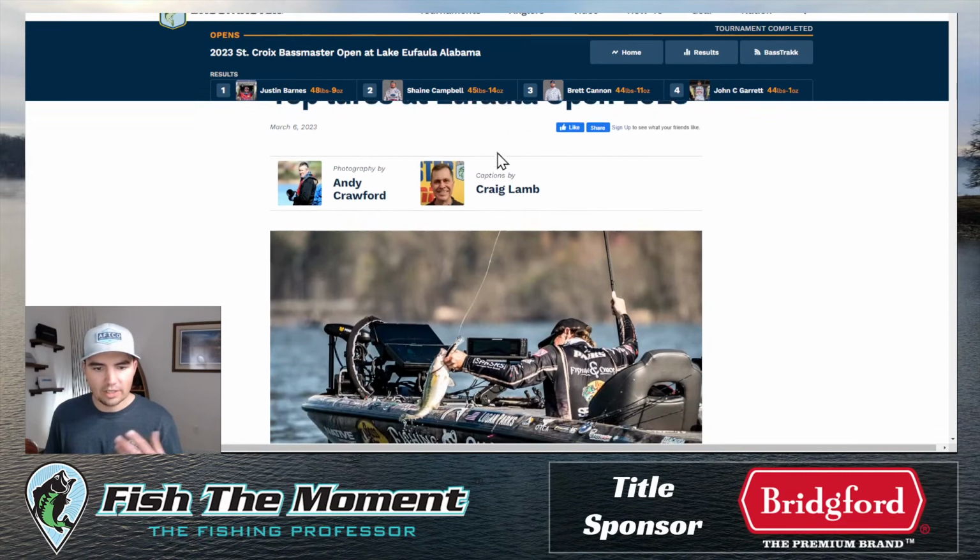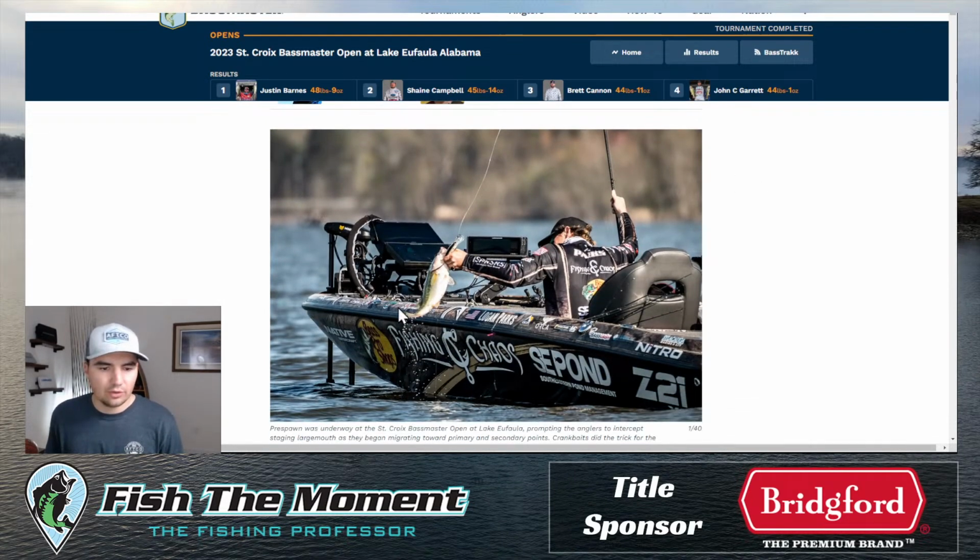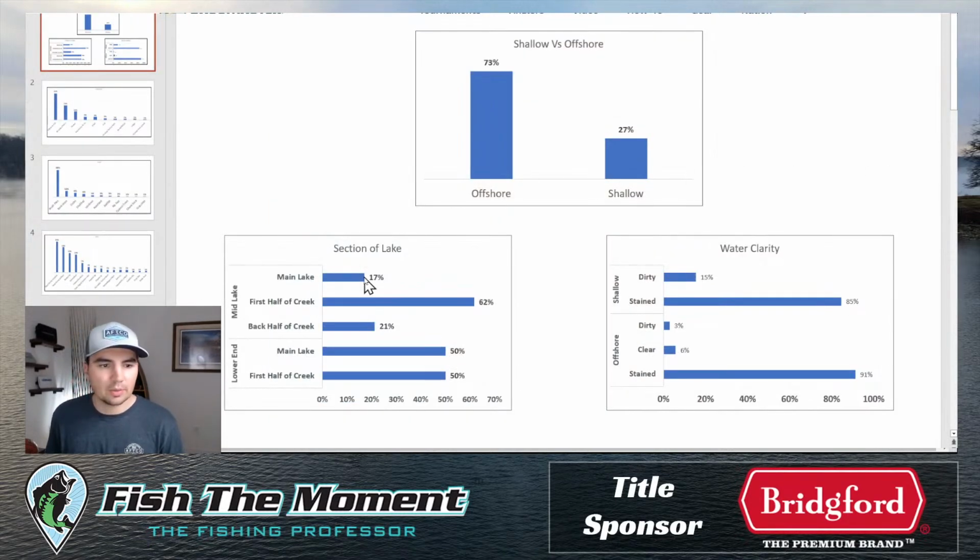Overall, when we were looking at the top patterns from the Deep Dive app, I shared some slides, and I'll share that over here as well. Let me pull up my full screen here. Here we go. So we pulled up some slides in terms of where the anglers are going to be fishing, what patterns we thought were going to be the most effective, and we saw that basically from our Deep Dive data, which is from the pre-spawn specifically on Lake Eufaula tournaments over the years, 73% of tournaments were won offshore,